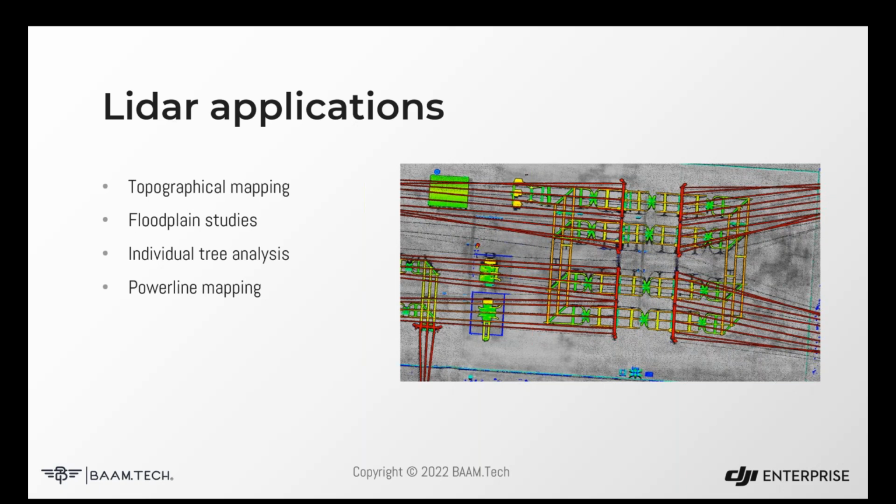And another very common application, you can see this example right here, is power line mapping, where we can understand the real world conditions of those power lines very accurately in real time. This is something that photogrammetry sometimes has challenges with, especially with thinner wires, the ability to identify those in 3D space, because we need to triangulate those versus a LiDAR system where we're using an active sensor and we're able to identify those power lines more confidently than with a photogrammetric approach.